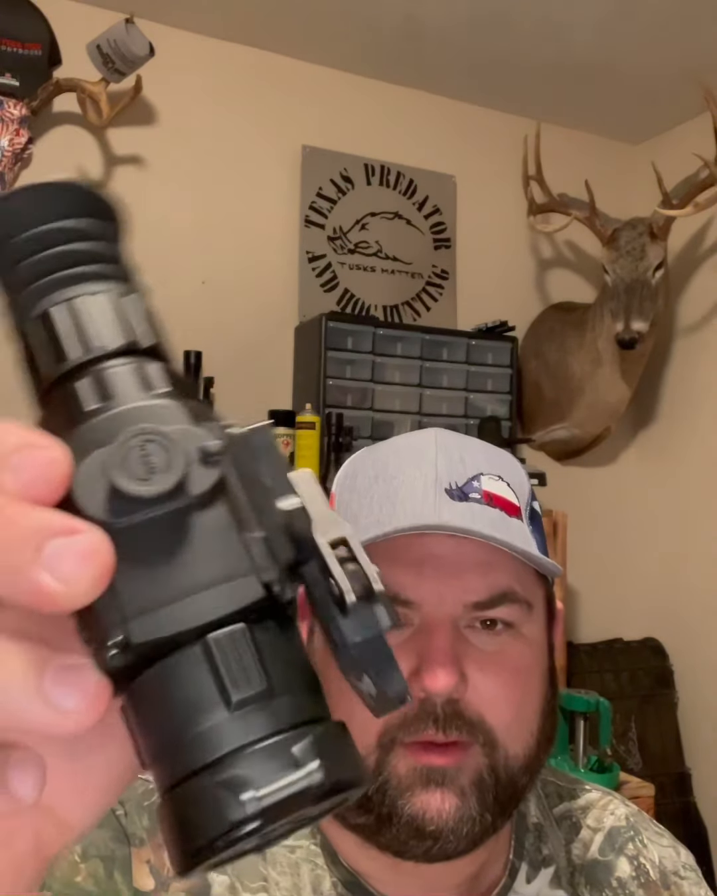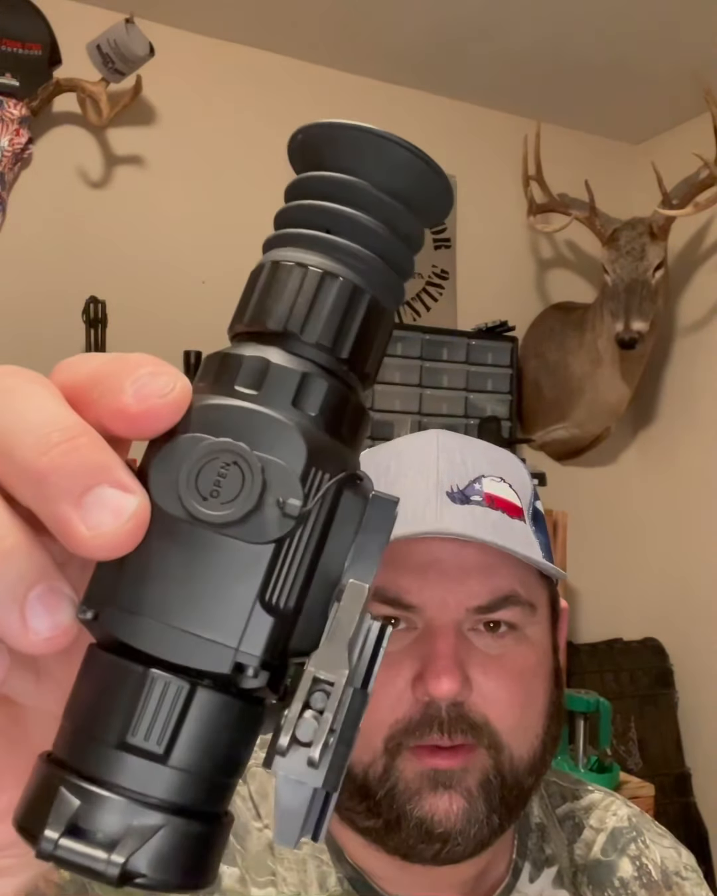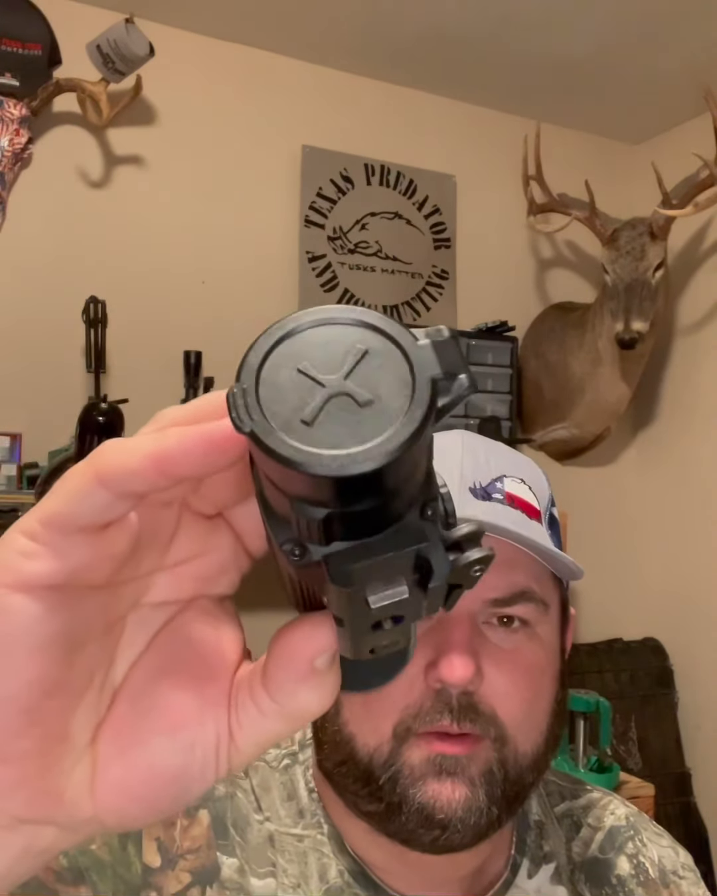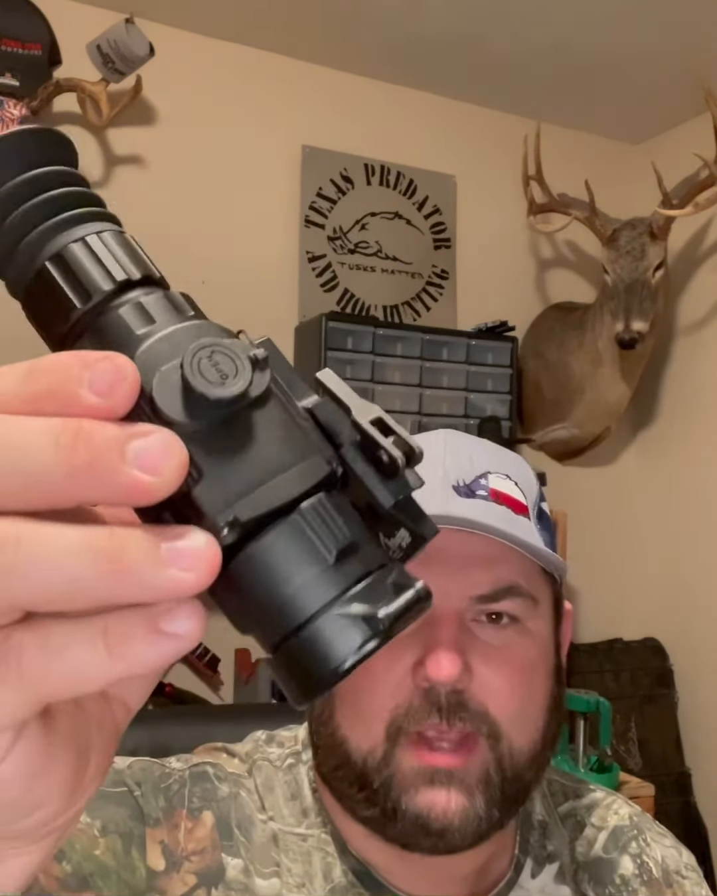It's got a really good picture quality for a scope that it costs $26.75 retail. Small, lightweight, it's built well. Haven't had any technical issues with it. It's worked perfectly every time I've used it.